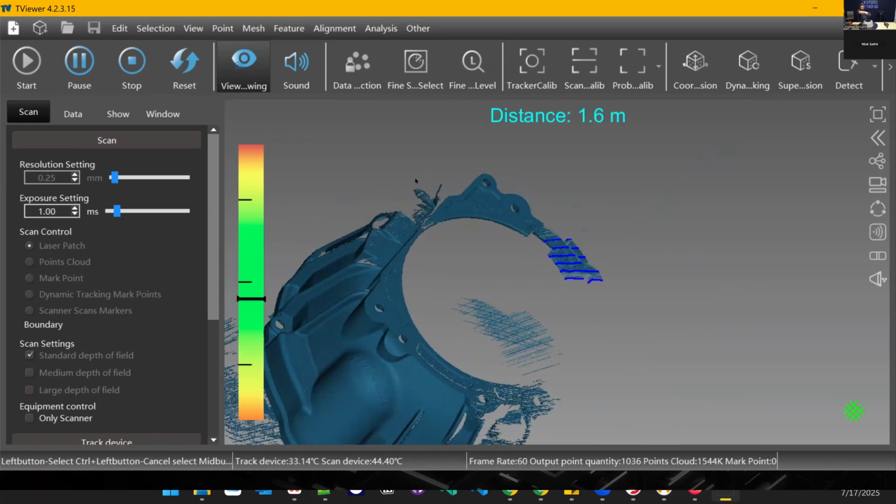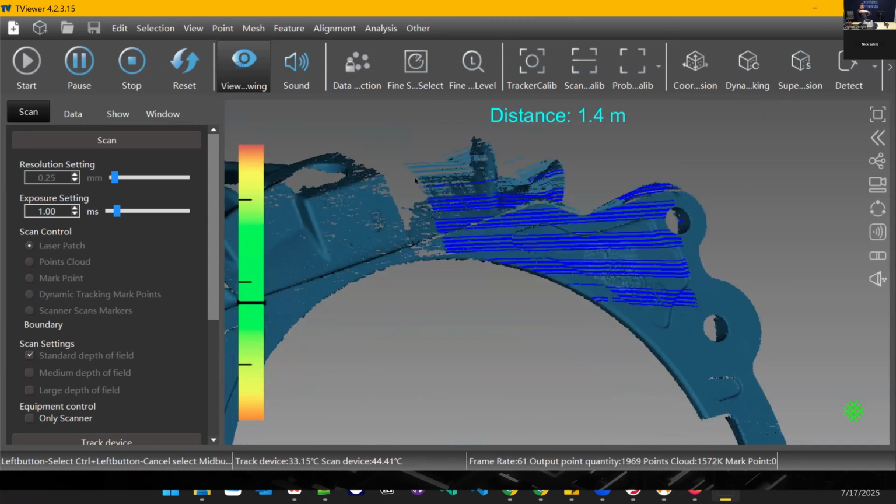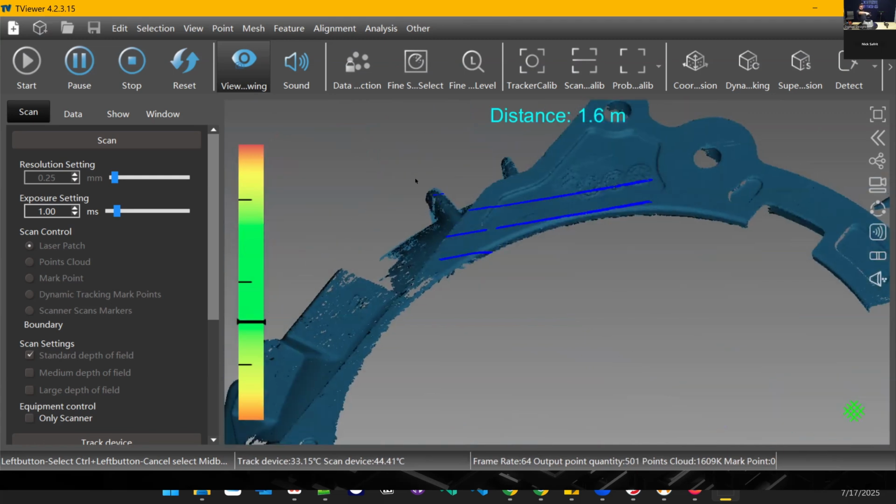And you'll see what happens in a second when I scan back over that, it's going to delete all the data in that area and let me fill it back in with this higher resolution data.